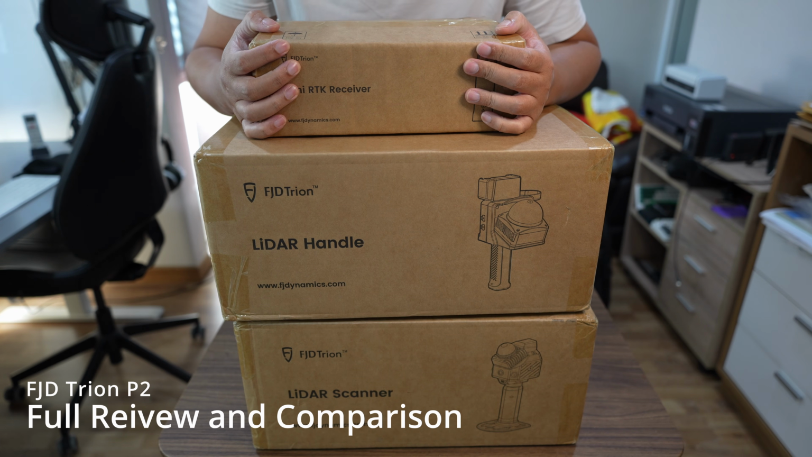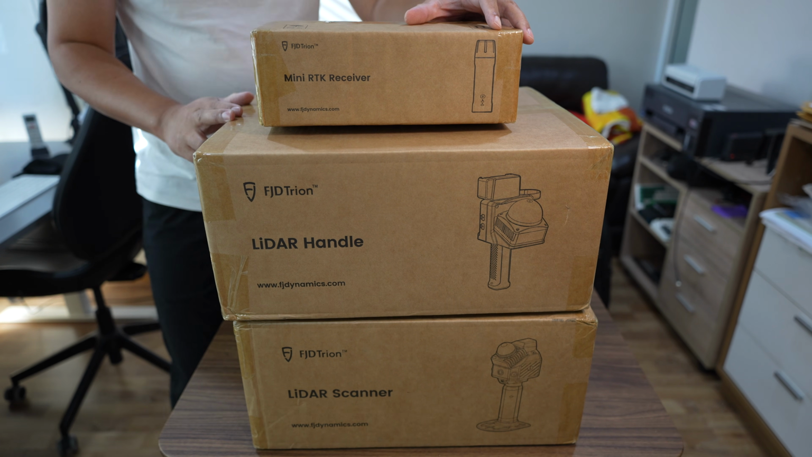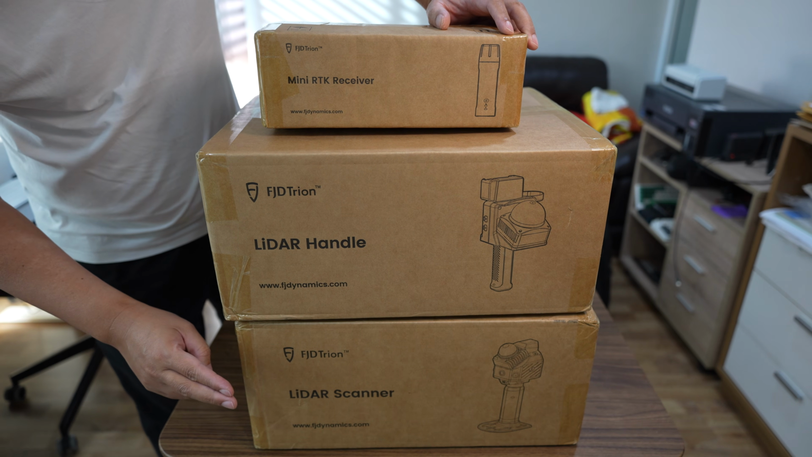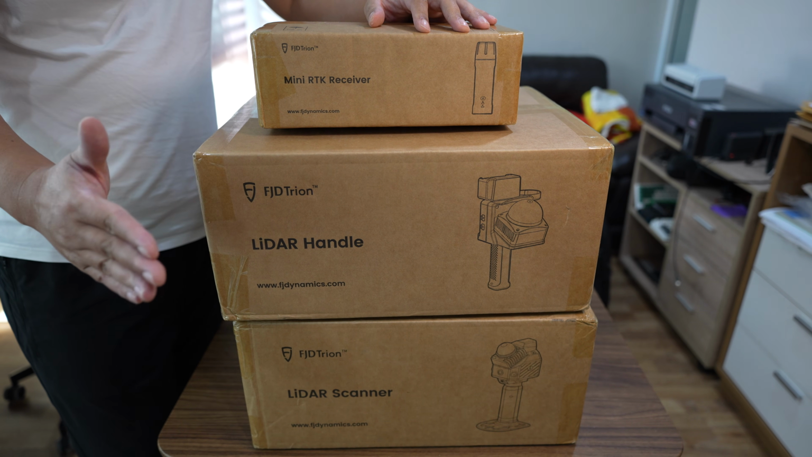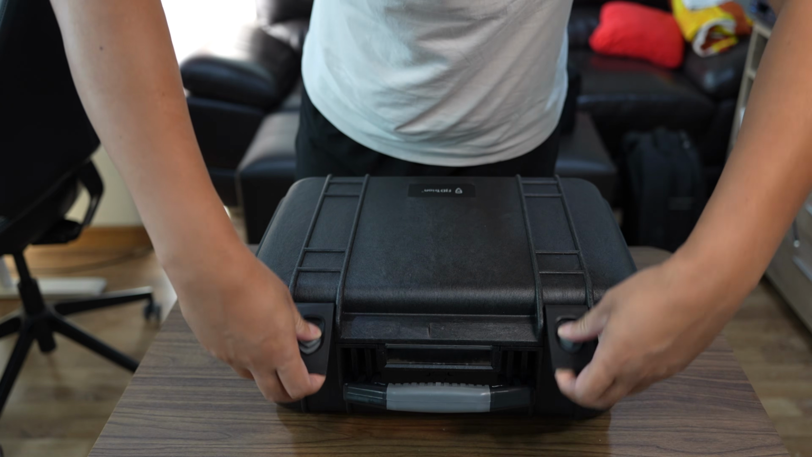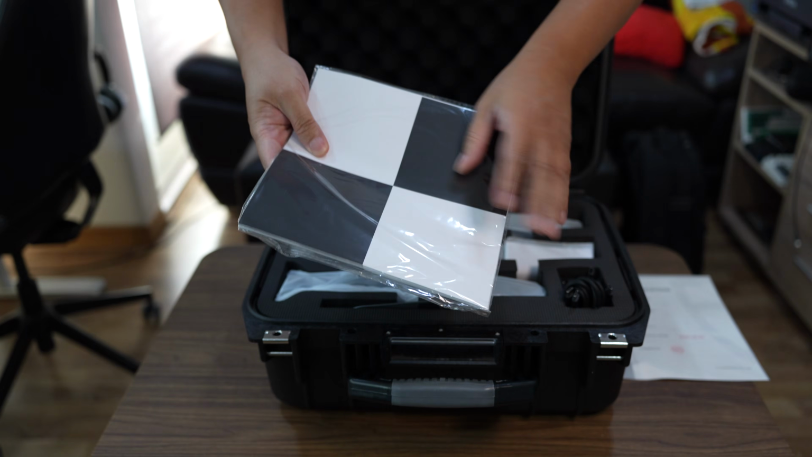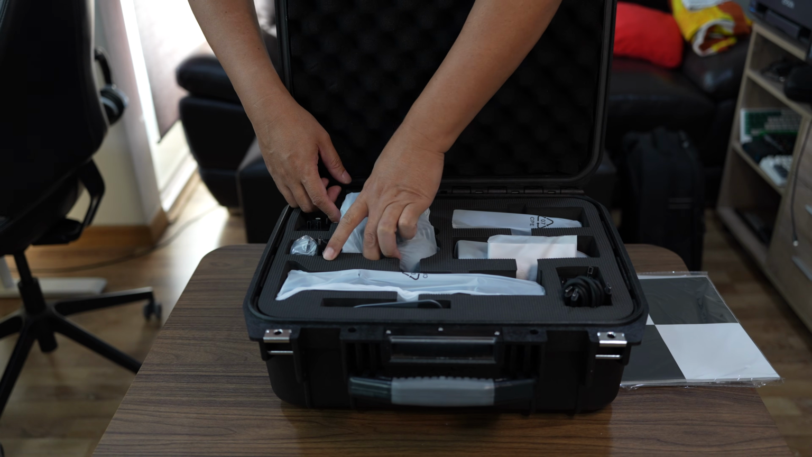Hi, FJ Dynamics sent me 2 LiDAR scanners for testing and review. The first one will be the Trion P2. The second one will be the V4E. Checkerboard, it's a sticker. This has to be the LiDAR.